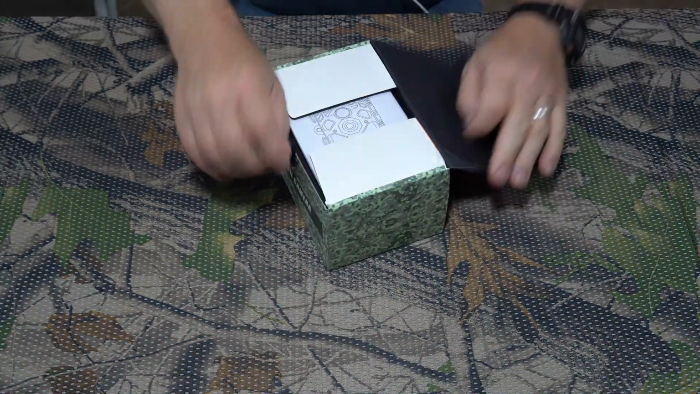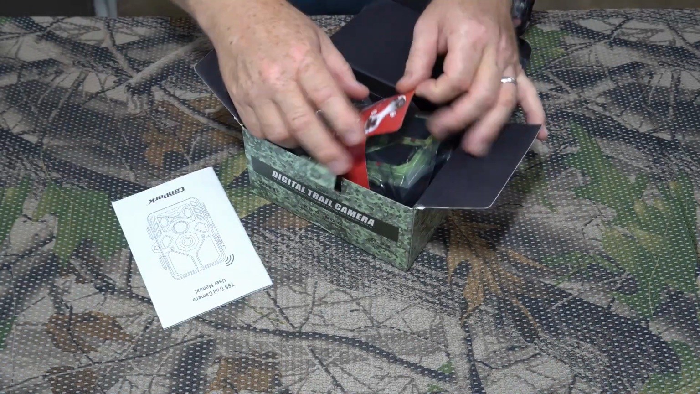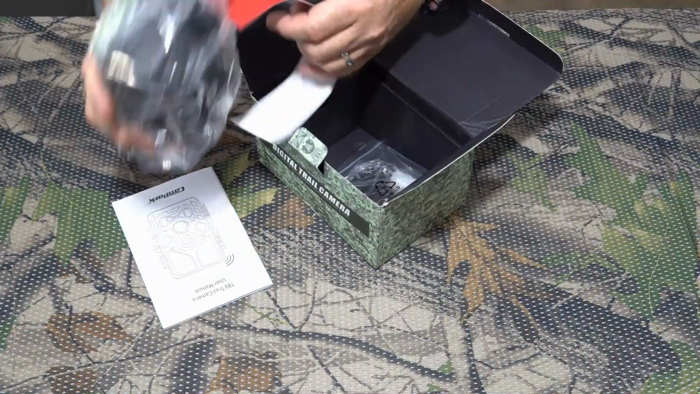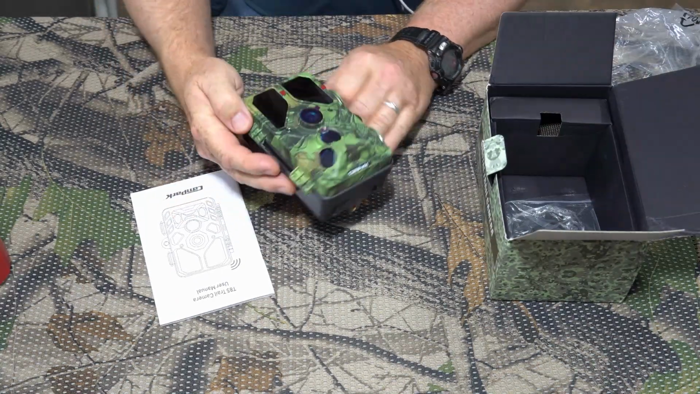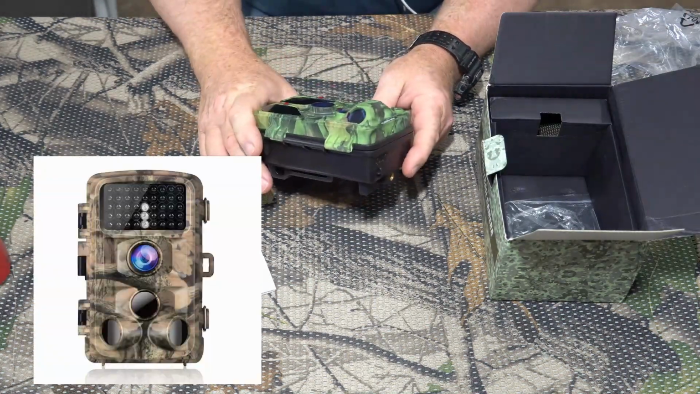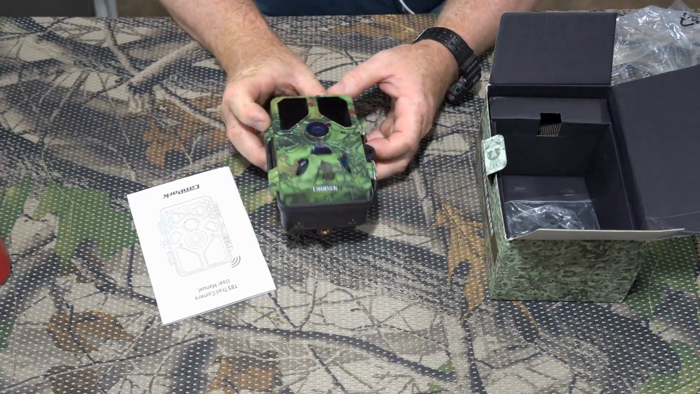Alright, let's open this box up. Got your user manual there, and nice little camera here. So let's pull it out. Okay. It's kind of an odd camo. I like the camo on the T45 better, but it's not bad, as long as the animals can't see it.